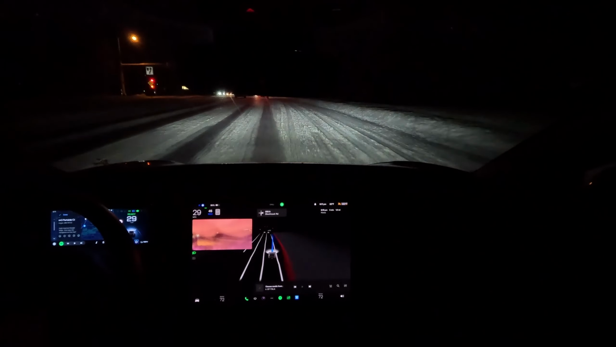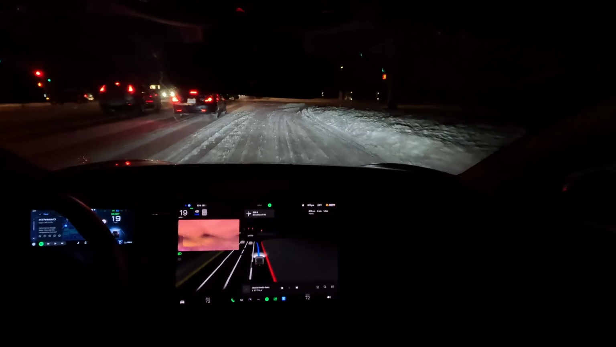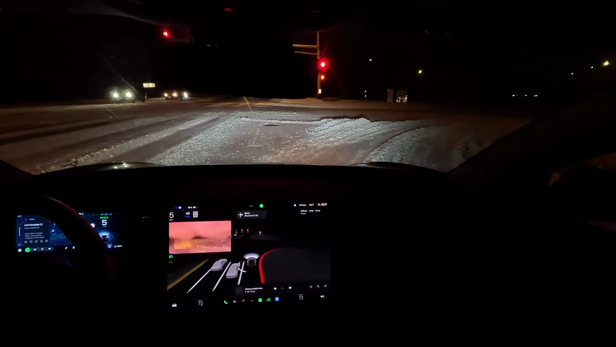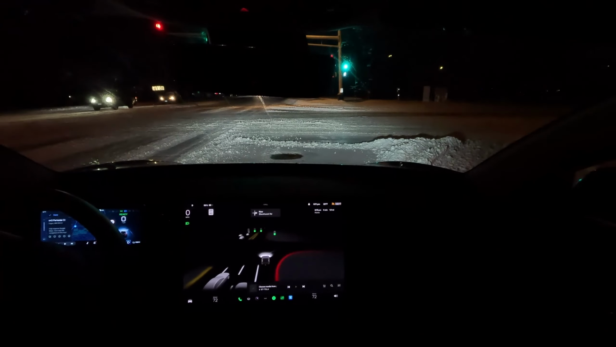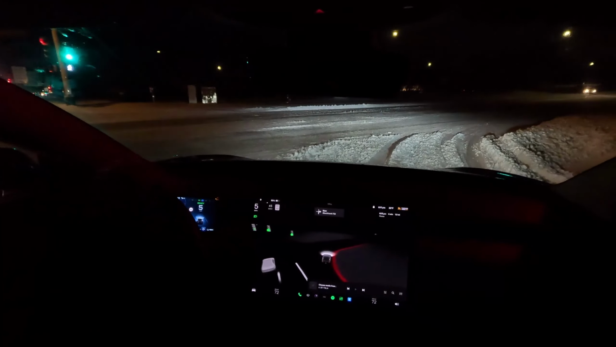Okay, we have to make a right turn here. It's finding the road, the lanes. Beautiful, beautiful. That was great, Beta. That was amazing. It wants to turn wide here. There's a snowbank in front of us, and there's a car coming. I'll have to take control because I don't want it to go over this snowbank. I have a Model 3. It's too low to the ground.